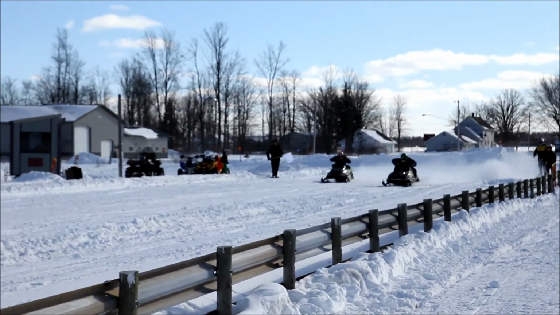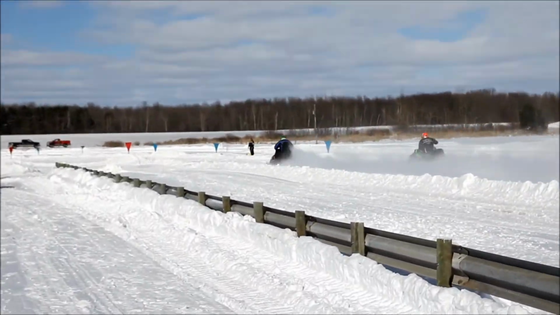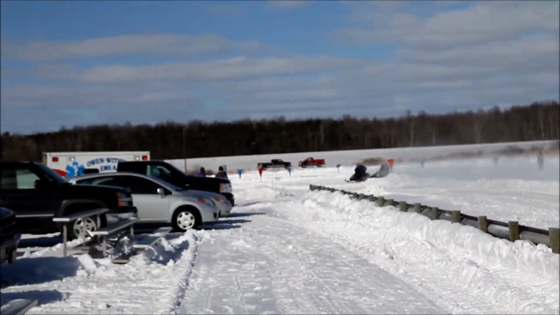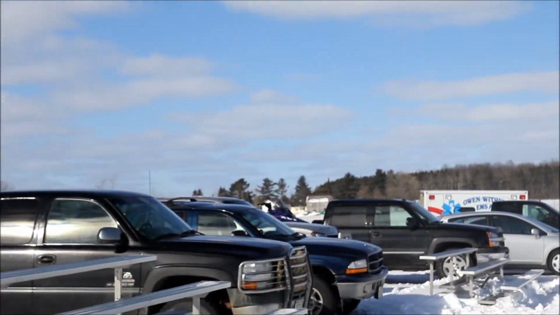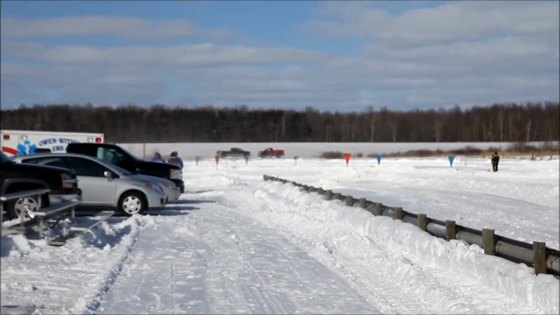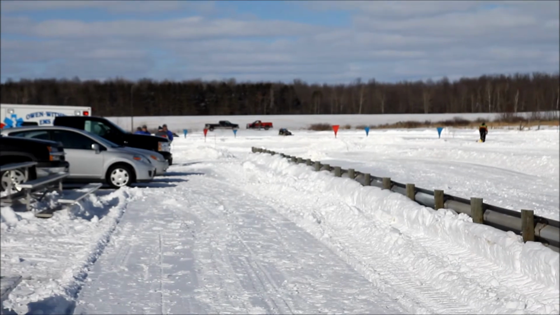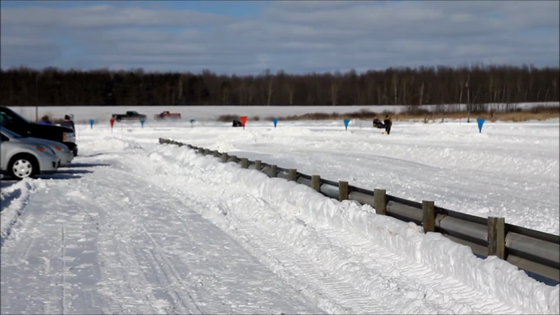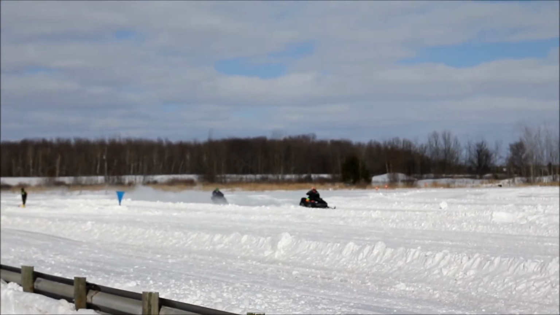Last lap. He got him, all right. Stays good in the corners, he'll be all right. That other guy's got more power on the straightaway. He can out-corner the quiet one.